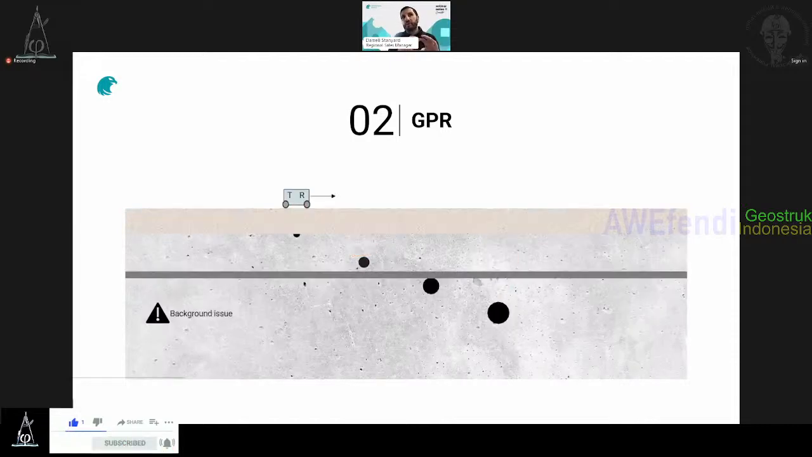And the problem is it creates a kind of annoying layer in the shallow layers close to the surface, which is called background. And you see, it can hide small objects on shallow layers. What should I do, right? I need to remove it.